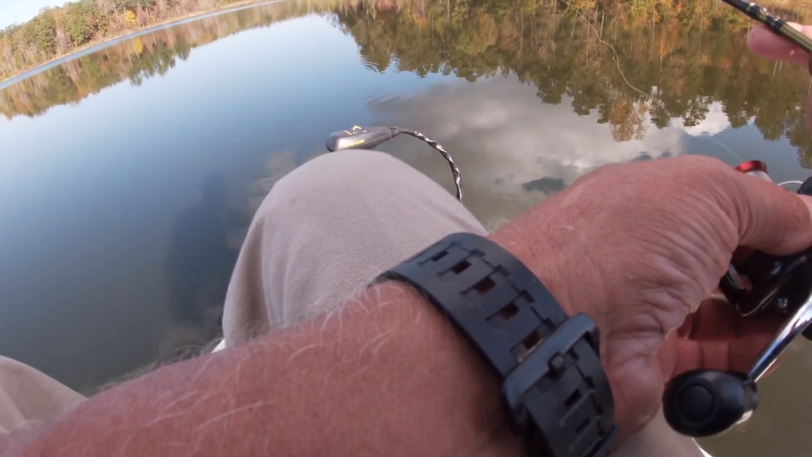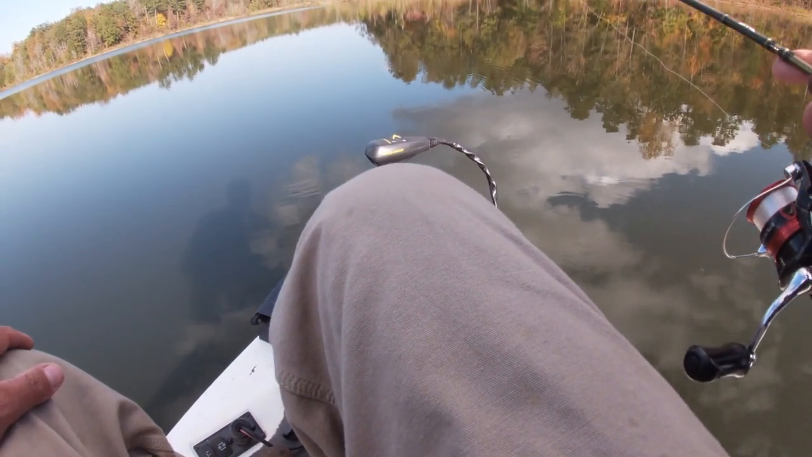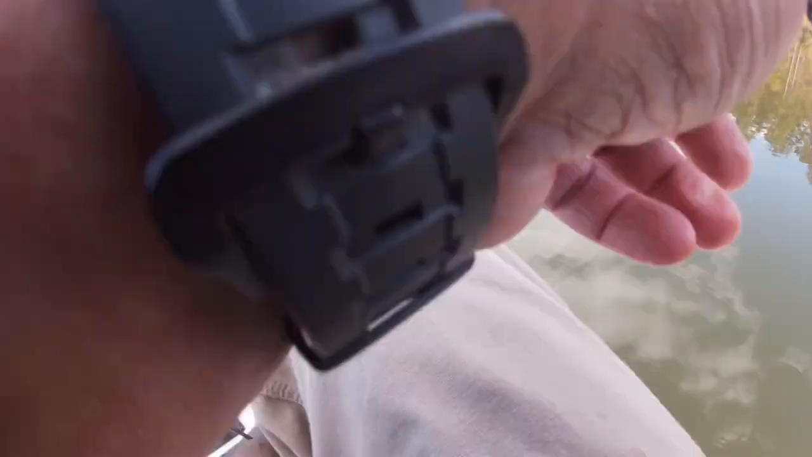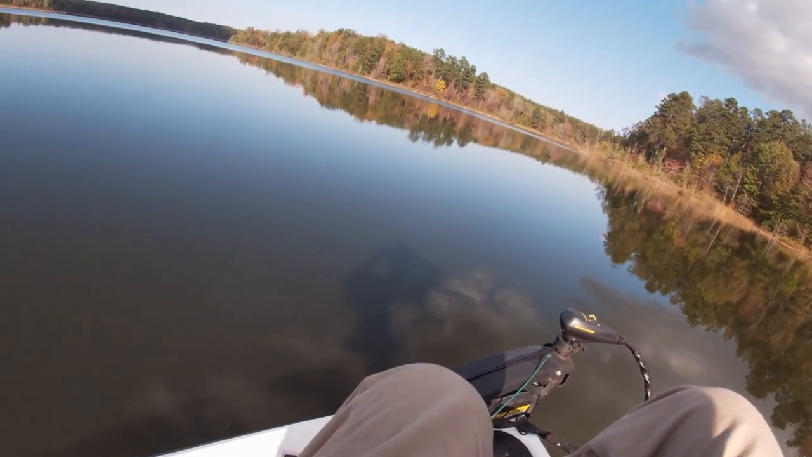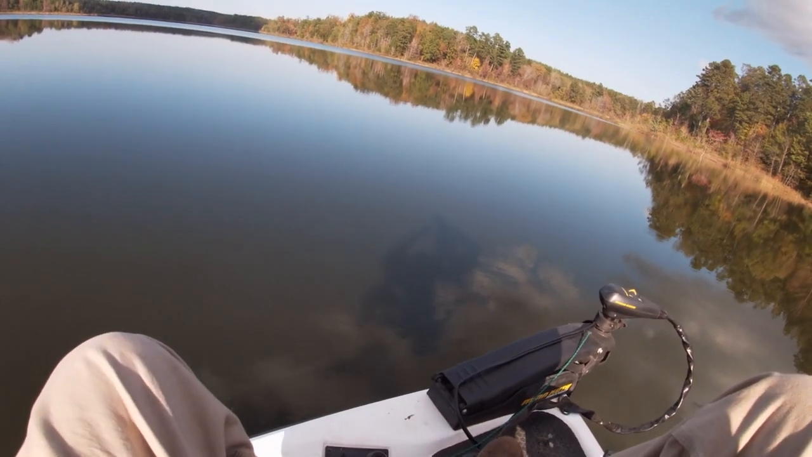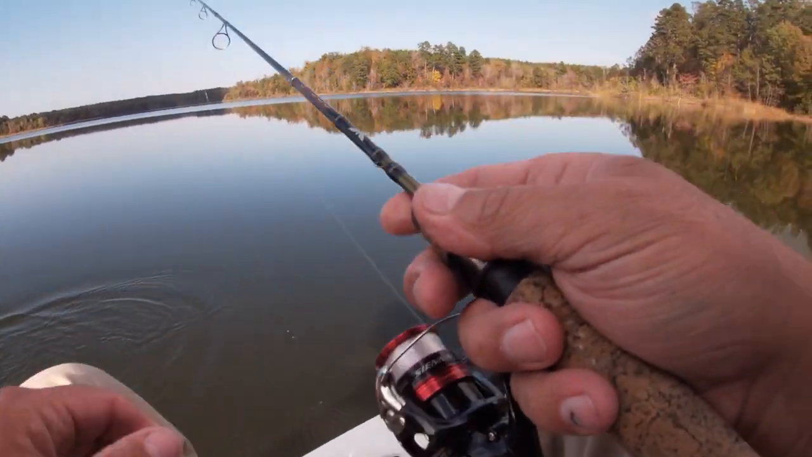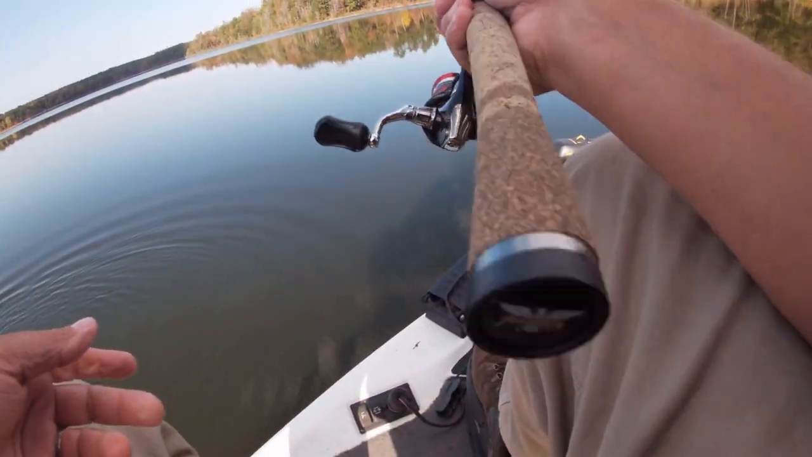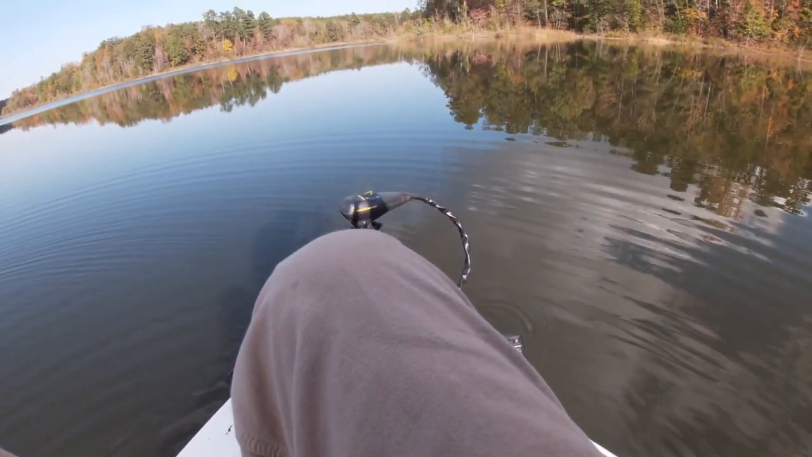Dropping down into the shad. I see the bass come back. There's a bass behind them. He didn't like that, did he? All right, go straight down to them. There they are right there. They're down about 15 feet of water. I saw one come, boom, he come up and hit it.